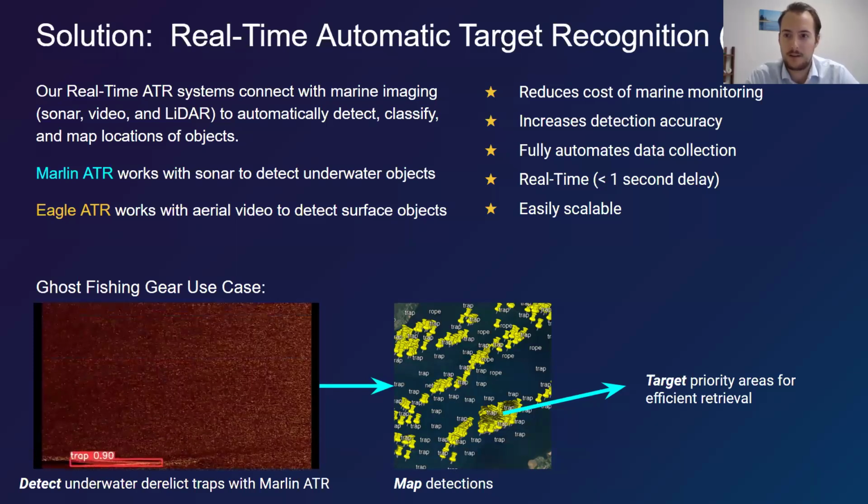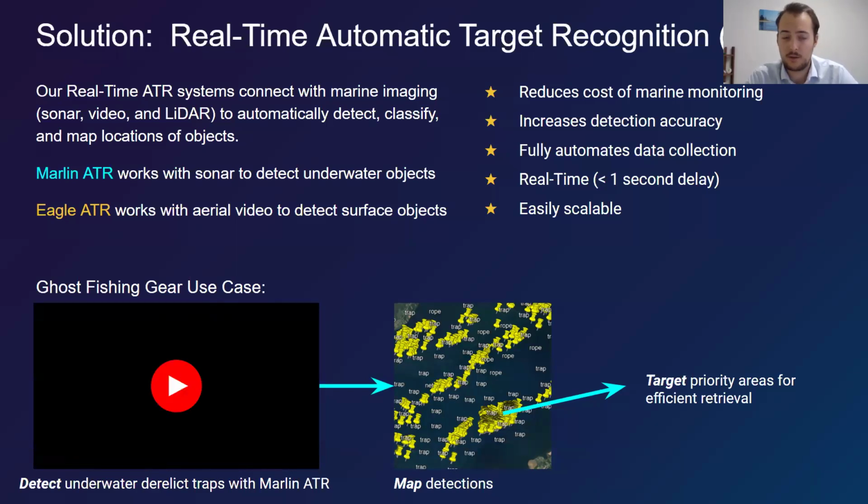And we've worked primarily in ocean restoration. So we have Marlin ATR, which detects ghost fishing gear, so nets, traps, and ropes. We're also developing a model for derelict vessels and planes, and we're looking to enter the fisheries market as well for more efficient fisheries management.